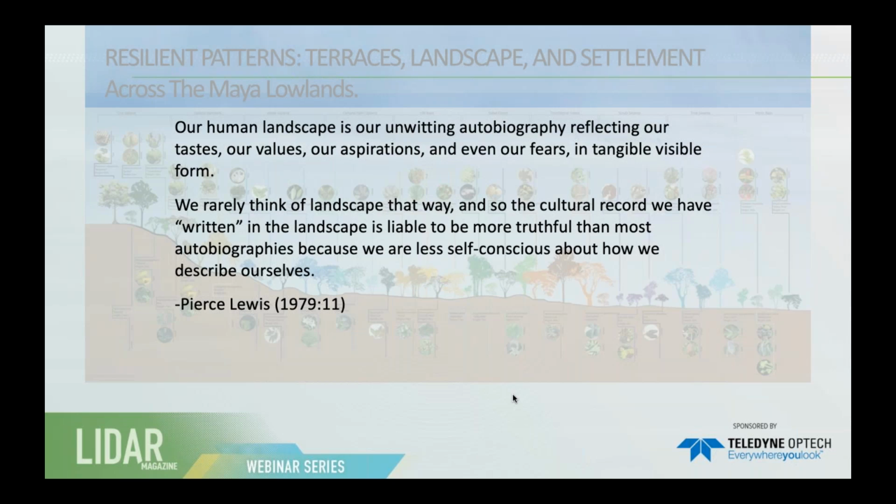And I like this quote from Pierce Lewis, who's a cultural geographer at Penn State University, in part because I think what LIDAR is starting to reveal is that every piece of the planet has been touched by human action. Sometimes it's small decisions, sometimes it's very large decisions. And these bits and pieces, these pages of the book, are brought together and edited and re-edited through time.